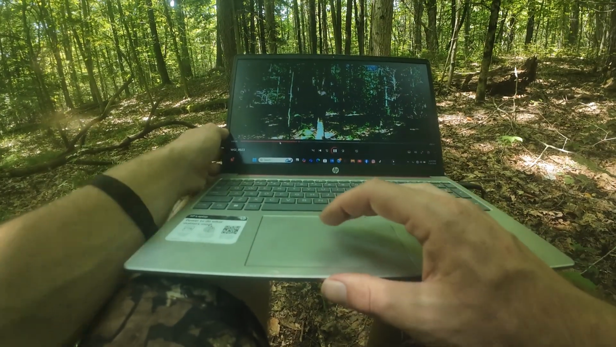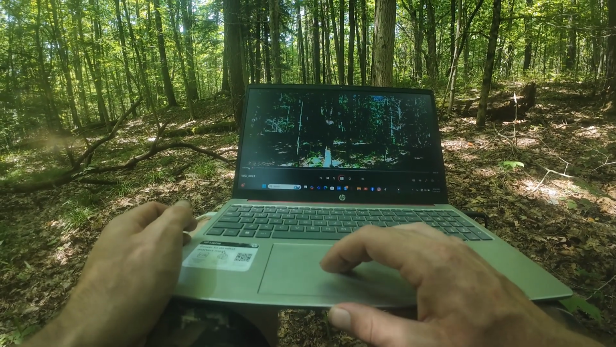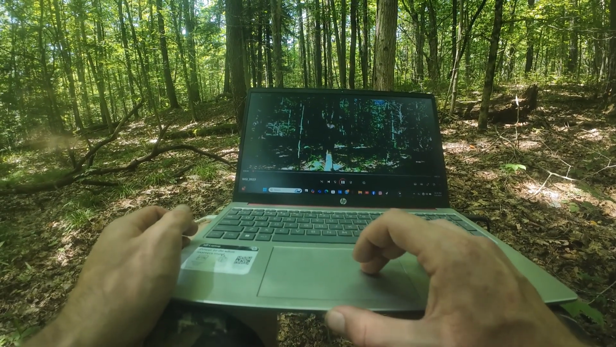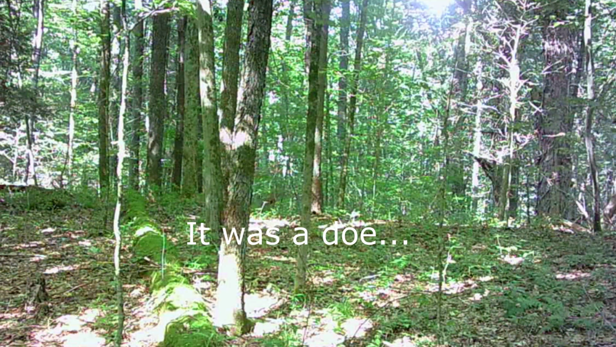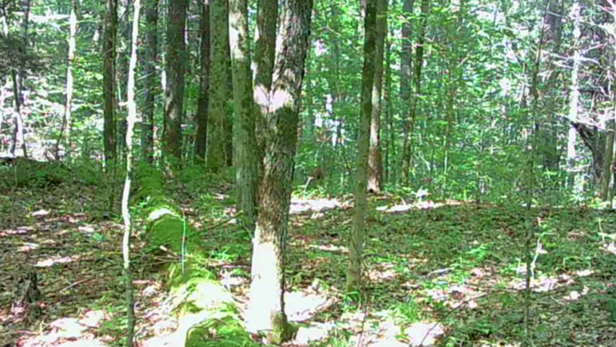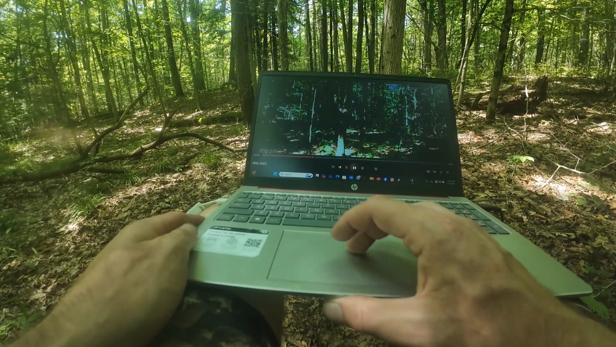No, that looks like a doe with him. Man, that was a good buck, that first one. I'll do some slow-mos and stuff here. 10 in the morning, running right through. Bam. You know, that was a decent buck. It's definitely a doe with him there.